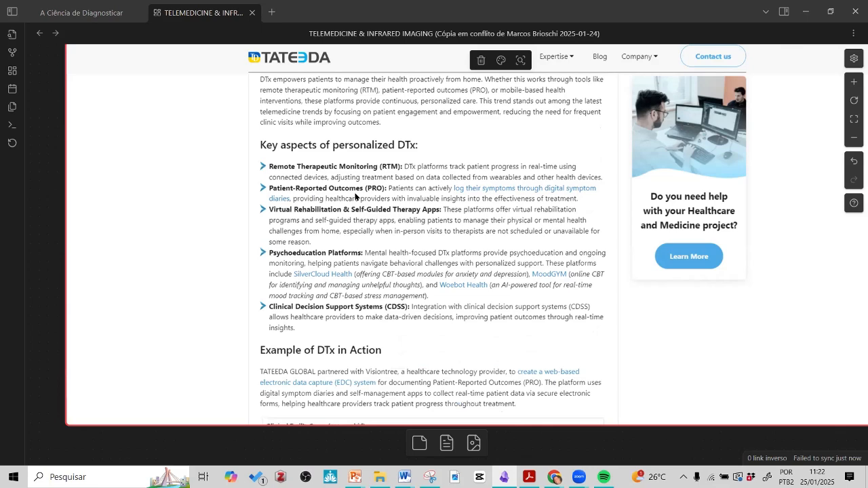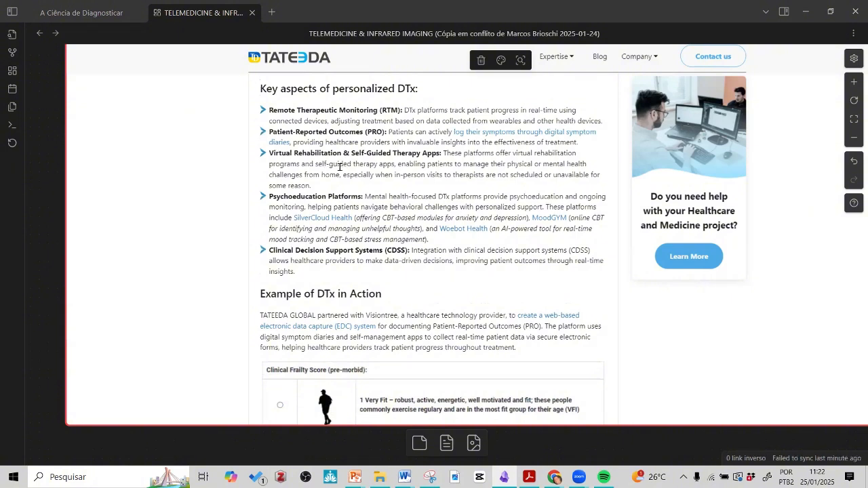patient-reported outcomes with the infrared imaging, virtual rehabilitation, self-guided therapy applications, where the patient can see the inflammation on the body, for example, a joint or arthritis, and monitor there, and psychoeducation platforms. It's increasing day by day, a mix of functional problems that we put in the report, also combined with the anatomical, and also psychoeducation for the patient.